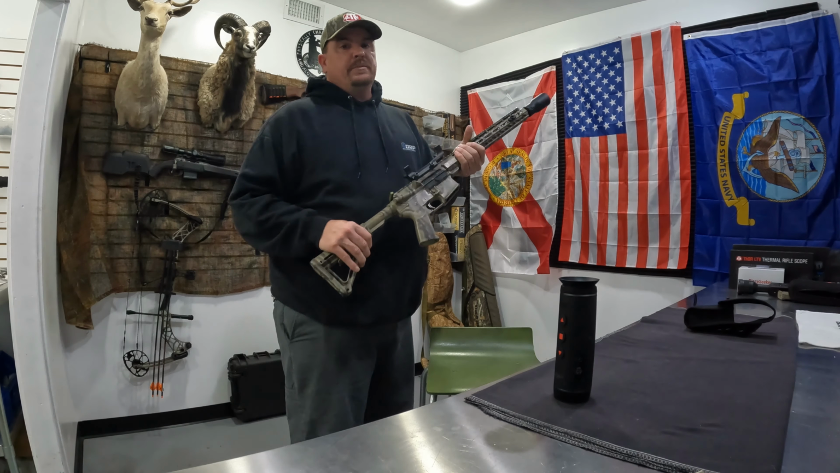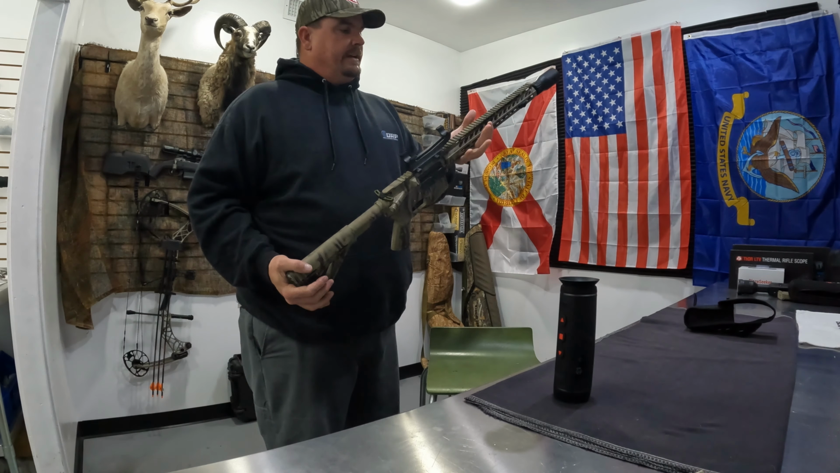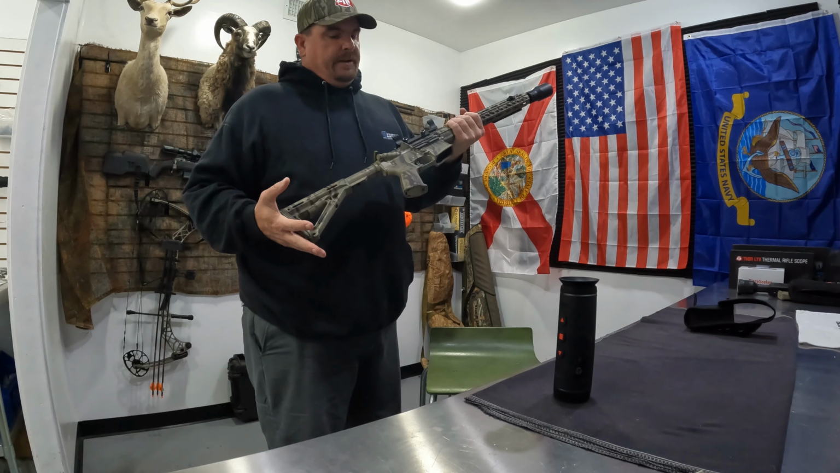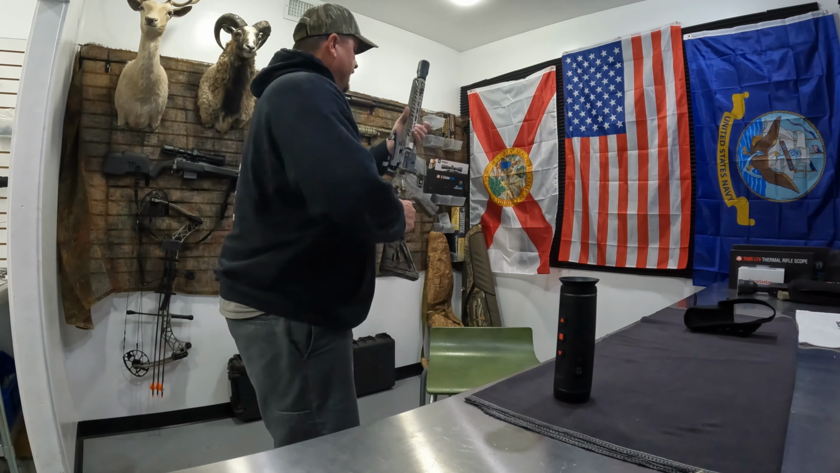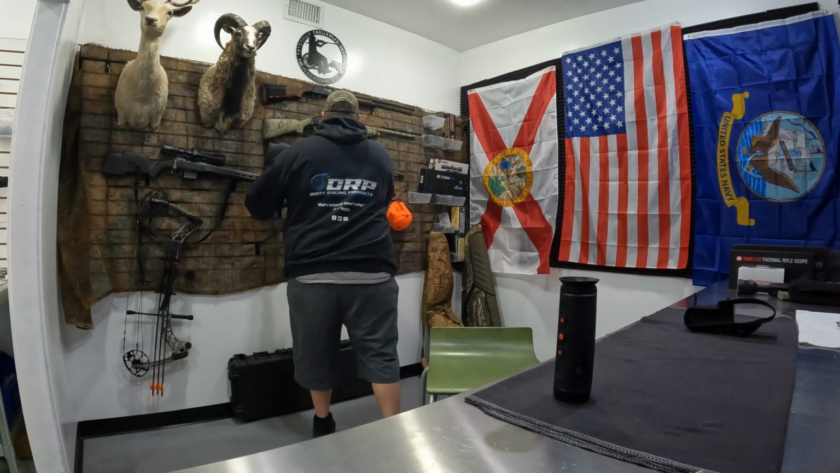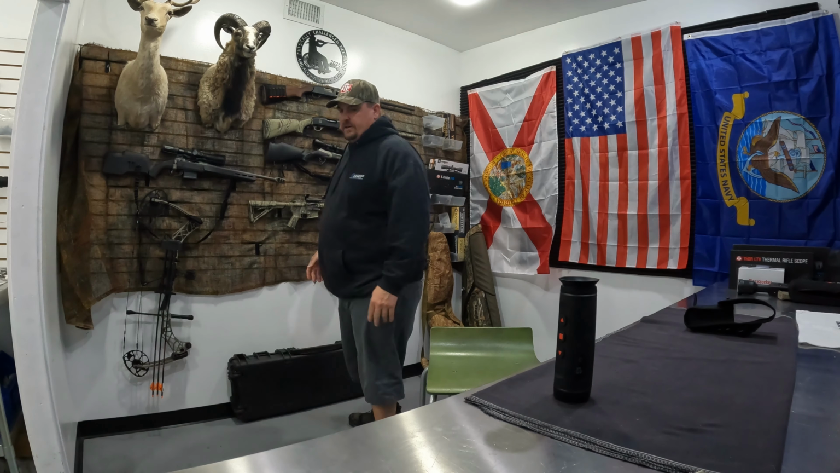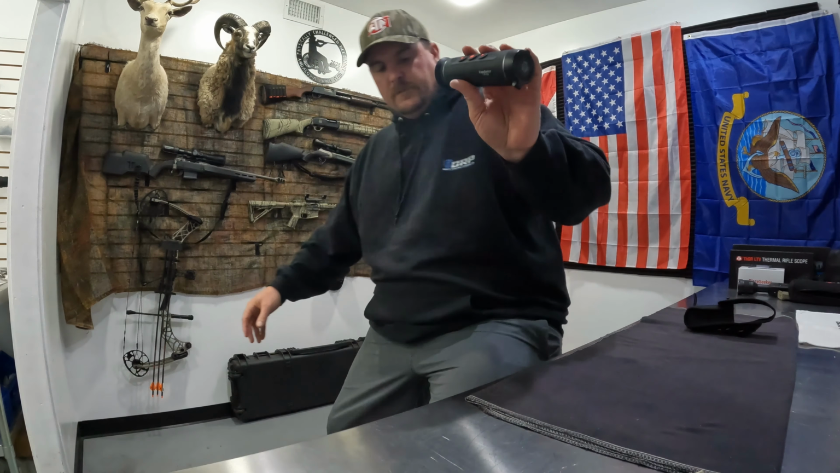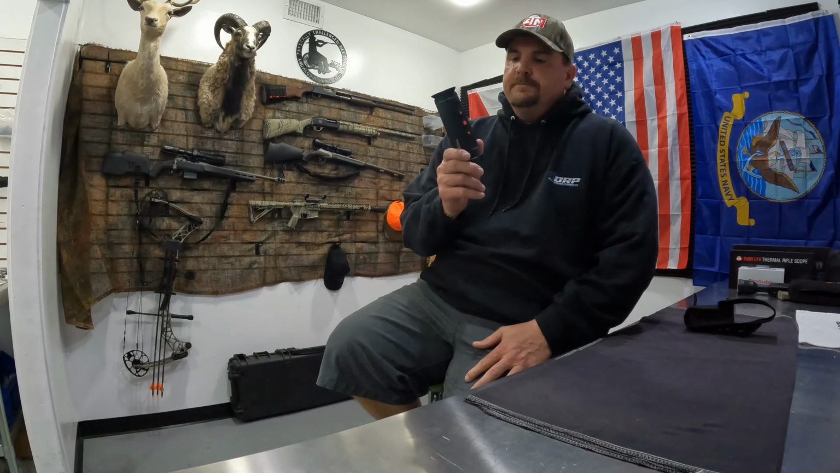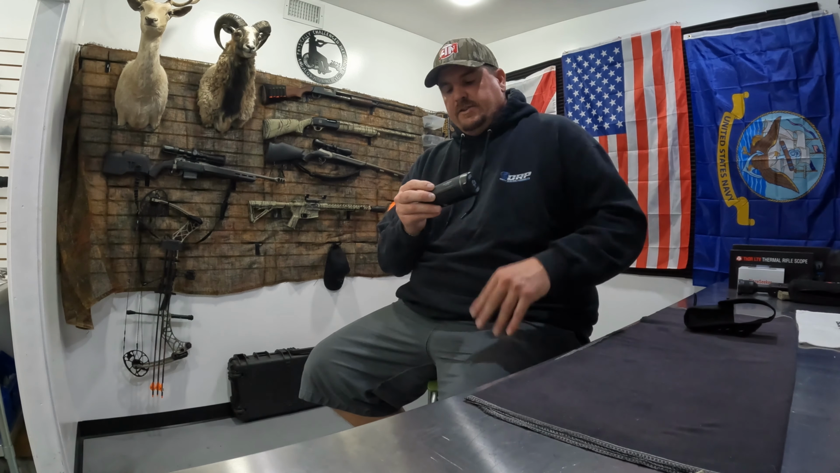Now, there are certainly cheaper AR-15s out there that maybe wouldn't work, but there is a price point where things just do what you need them to do. That's what I recommend you do, especially as a new hunter, and that's where items like this Blazeseeker fall right in line. $529. This thing will allow you to see at night. This thing will allow you to find and hunt game that you've never seen before, because it was dark. And I think it's great.